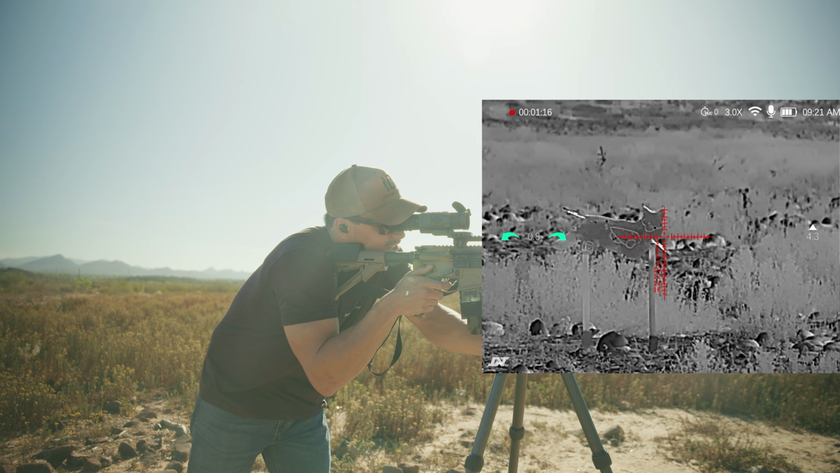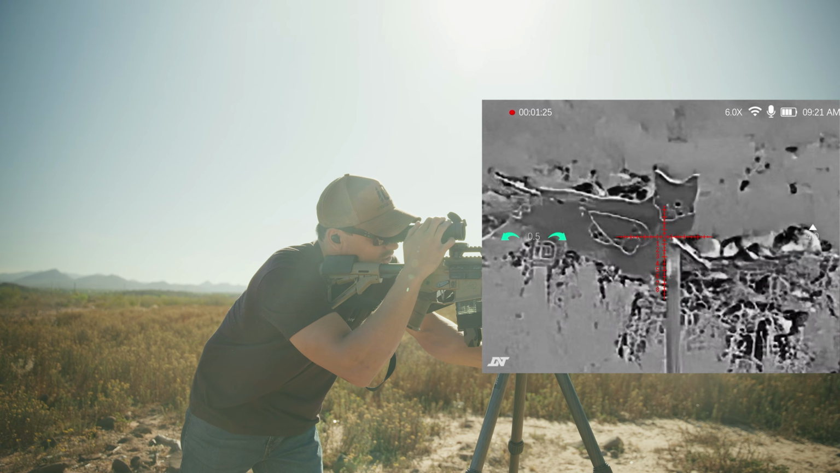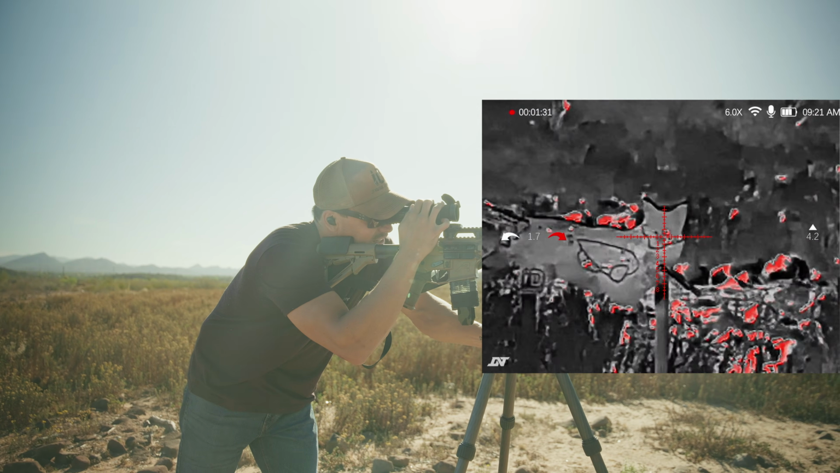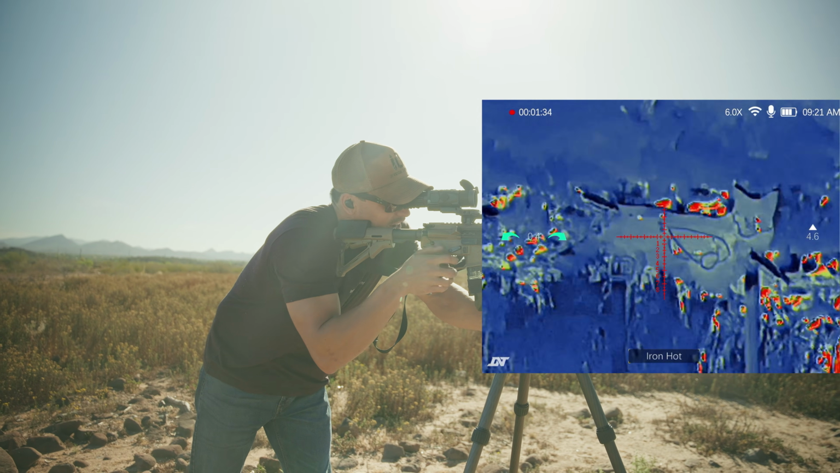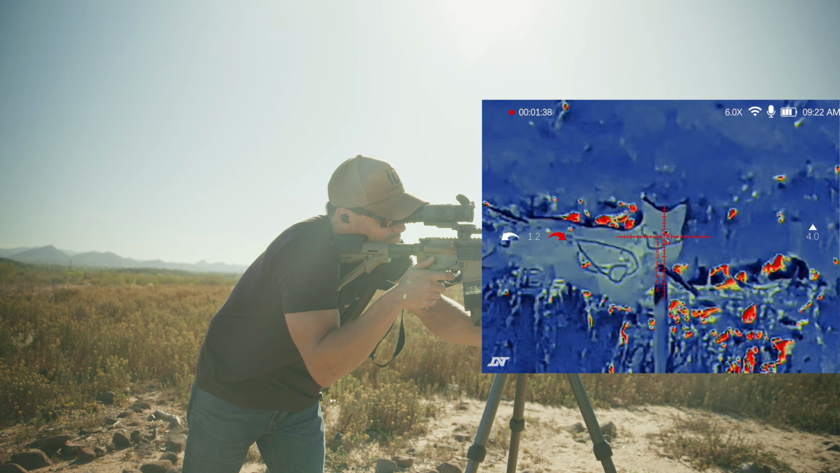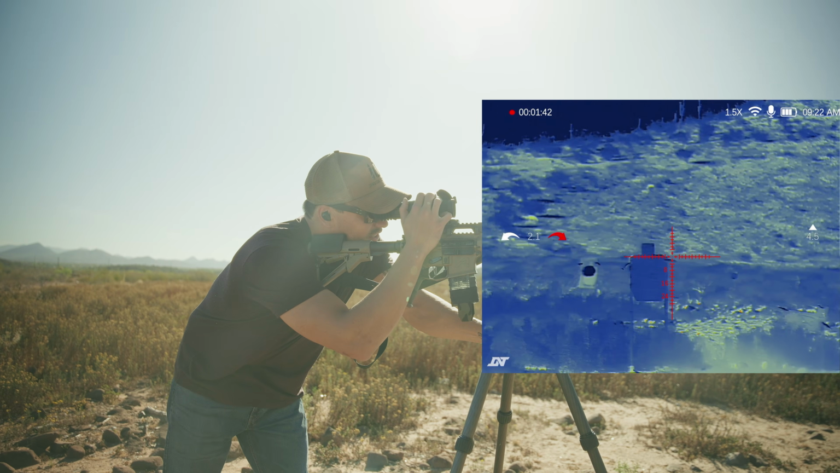You see that shot right there in the bottom right corner of the face. Boom, zoomed in too far. I guess we can stay zoomed in. We have red hot. You can already see the red hits on it. We have iron hot. Same thing. You see those hits are nice and orange. Take some shots at our other infinity target.